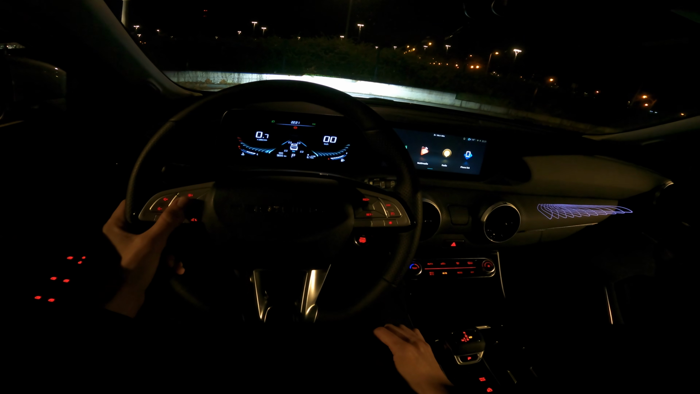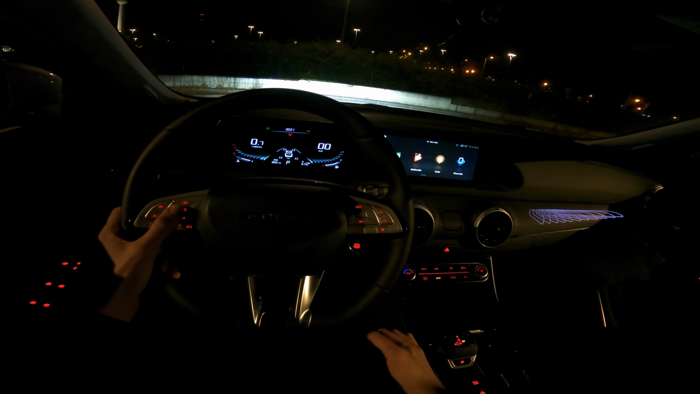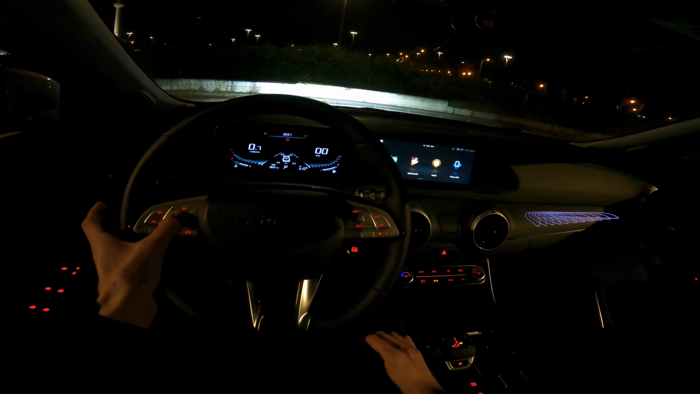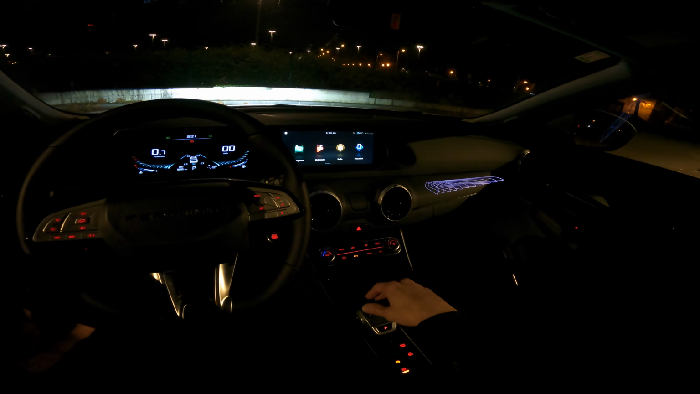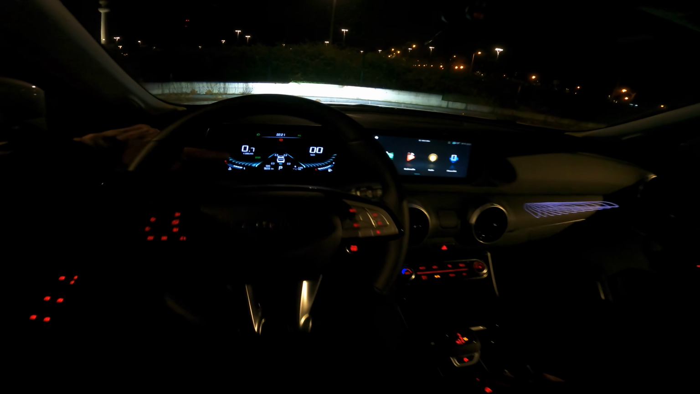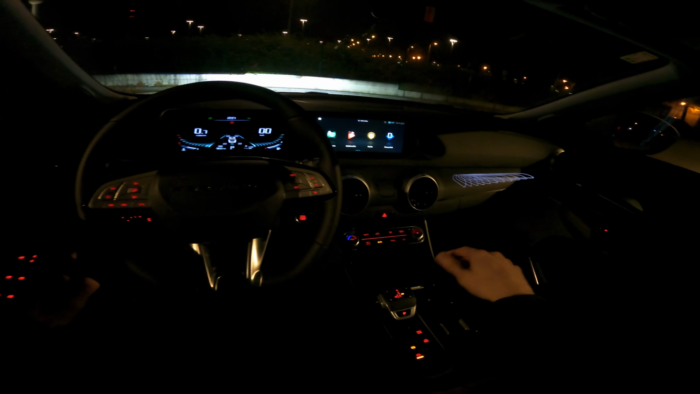Now fuel consumption was quite high here. I'm going to do a reset. Actually, I'm going to reset it right now. Hold this button. It's going to reset here. So we're going to see how we're doing on our drive. We do have driving modes here. If I press, you can see there's a sport mode, eco, or nothing.